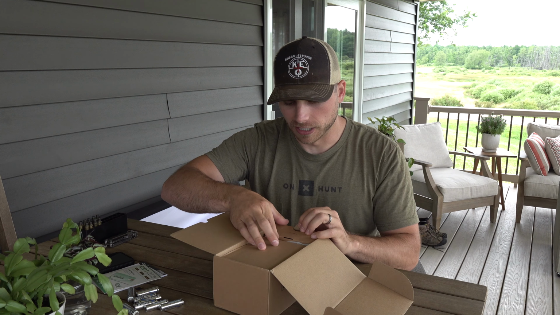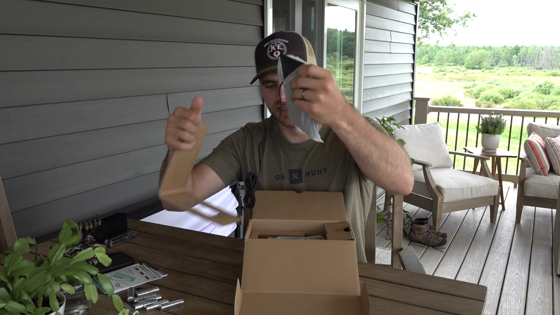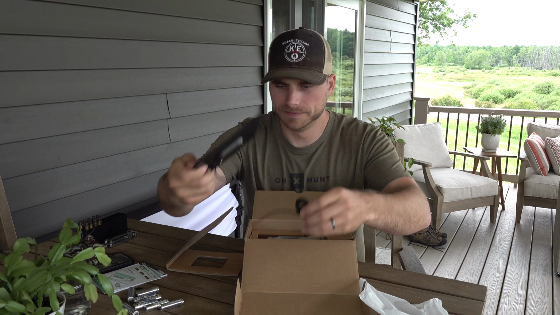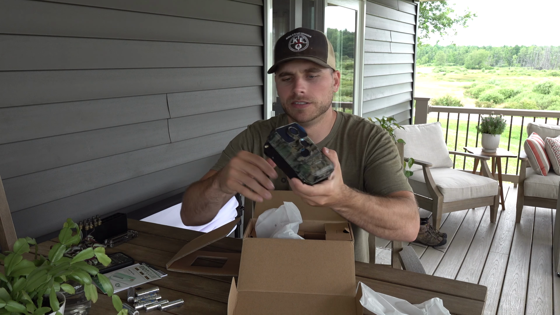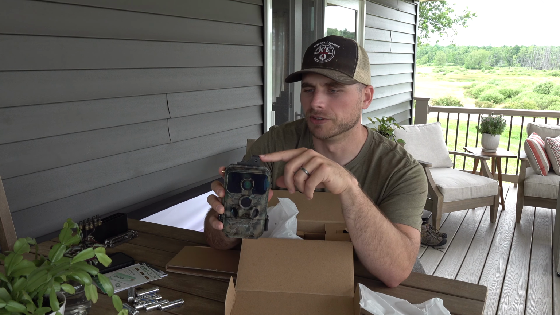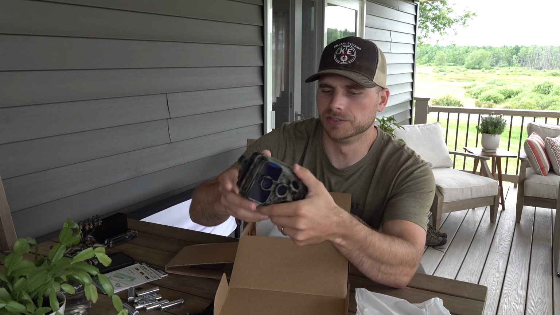So let's go ahead and... first thing we have here is your solar panel right here. The next thing we have is the actual trail camera, which is right here, and this is kind of handy. It already comes with a mount attached to the top of the camera to mount your solar panel, depending on how it is you want to do that.